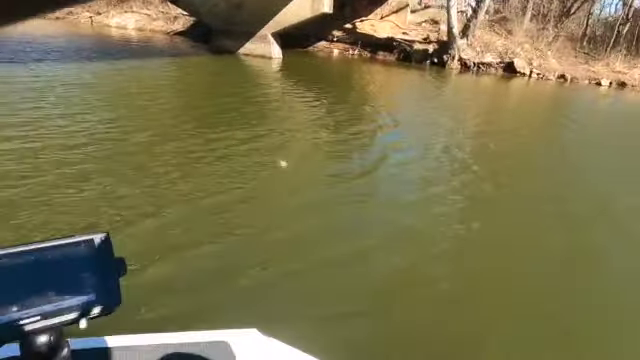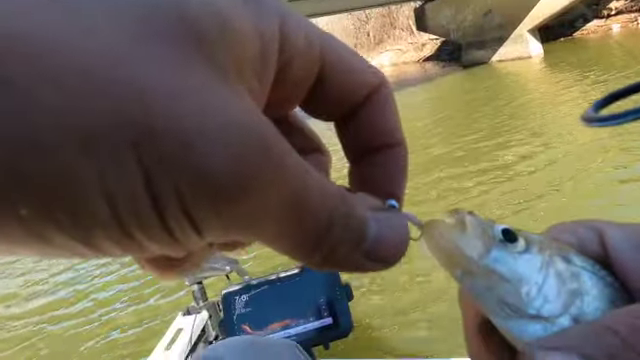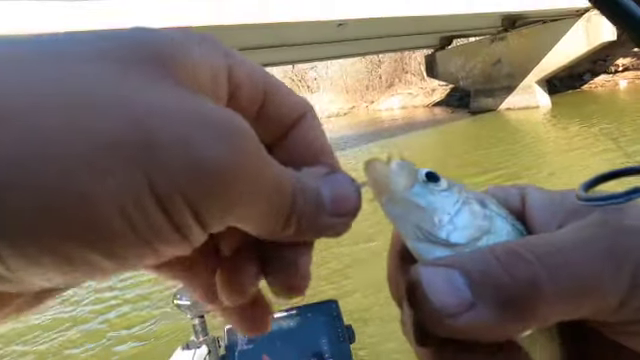Got him, coach. Alright, now we're not even facing our fish no more. This wind is picking up and blowing me around everywhere.